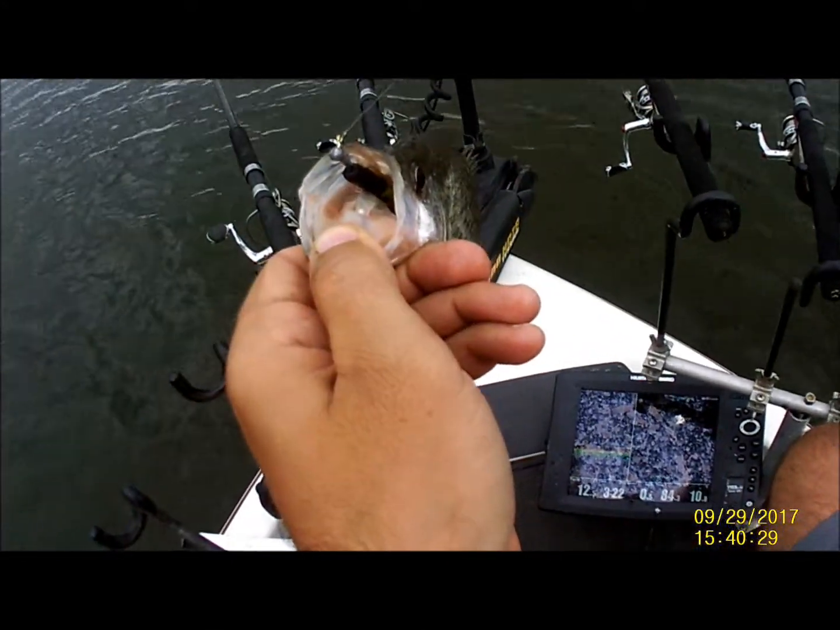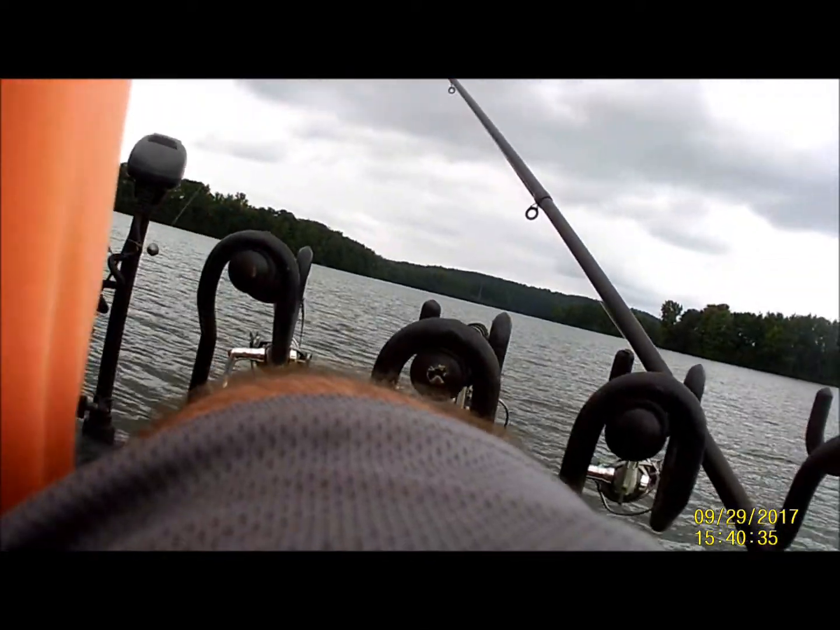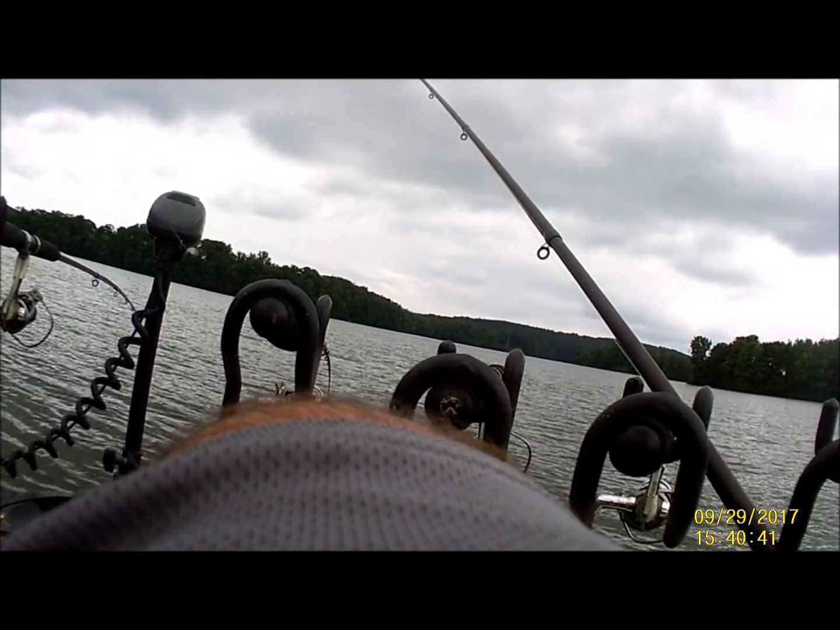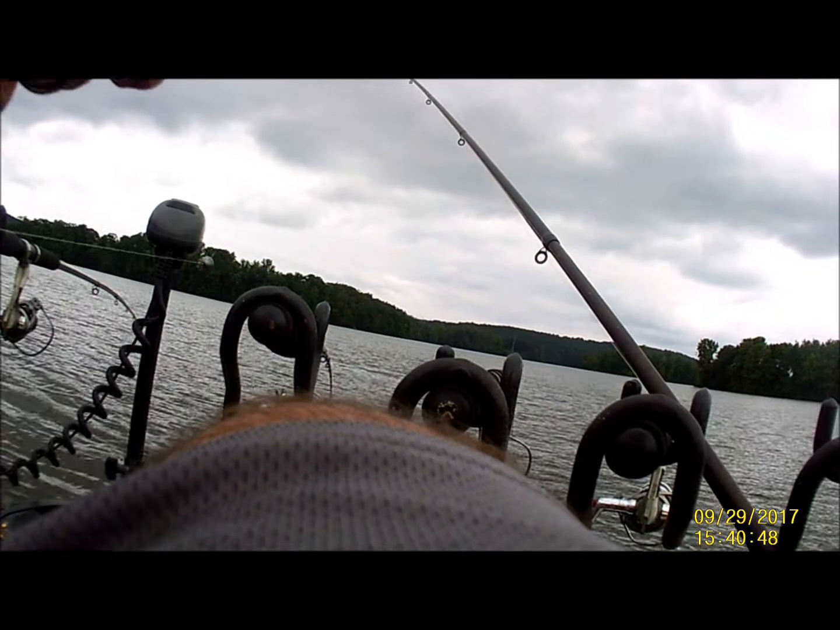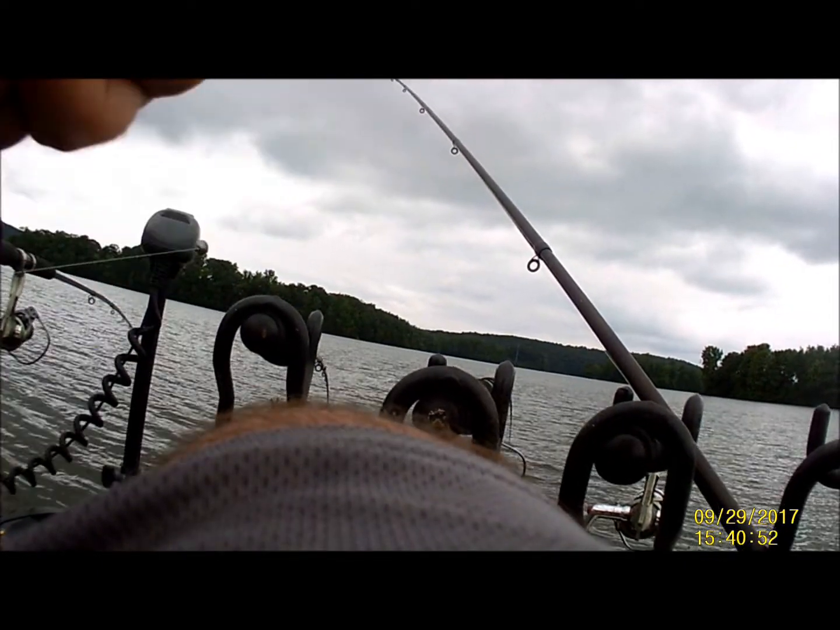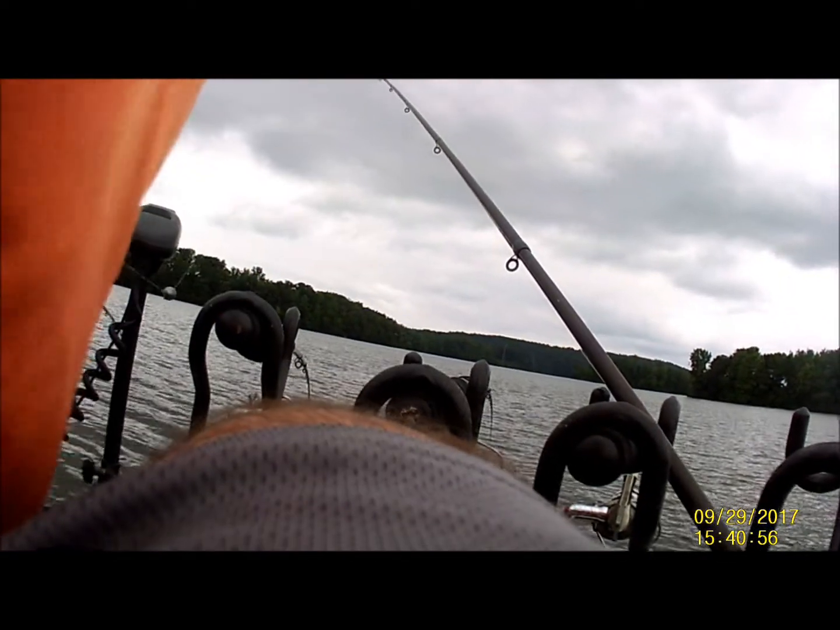Well, old black and chartreuse has joined in the action here with your little cloud cover there. I figured it was just a matter of time. I really think it was just which bait was making the contact with the fish there. We caught them on the blue and the silver and the lime and the chartreuse and the black and chartreuse now. And oh, this one's in here good. We're just having a good time out here catching fish.